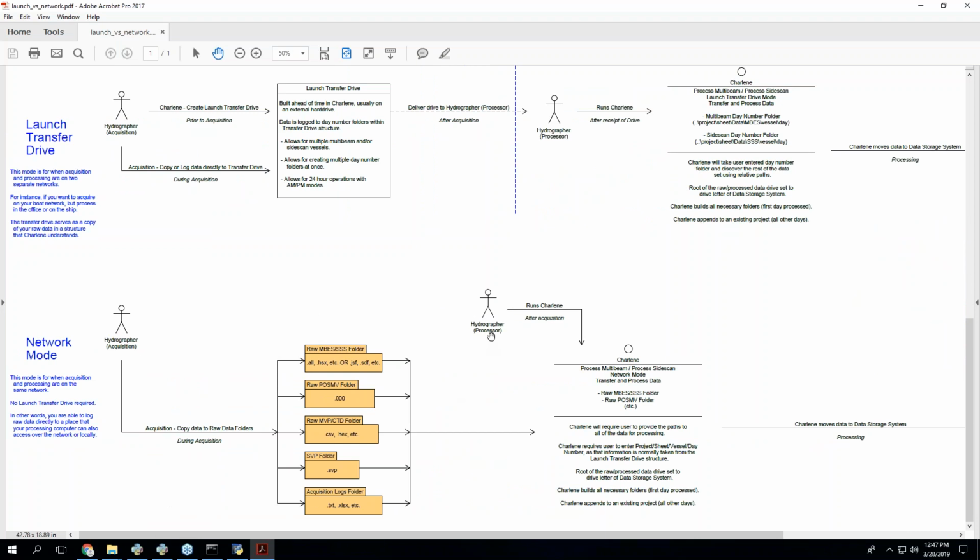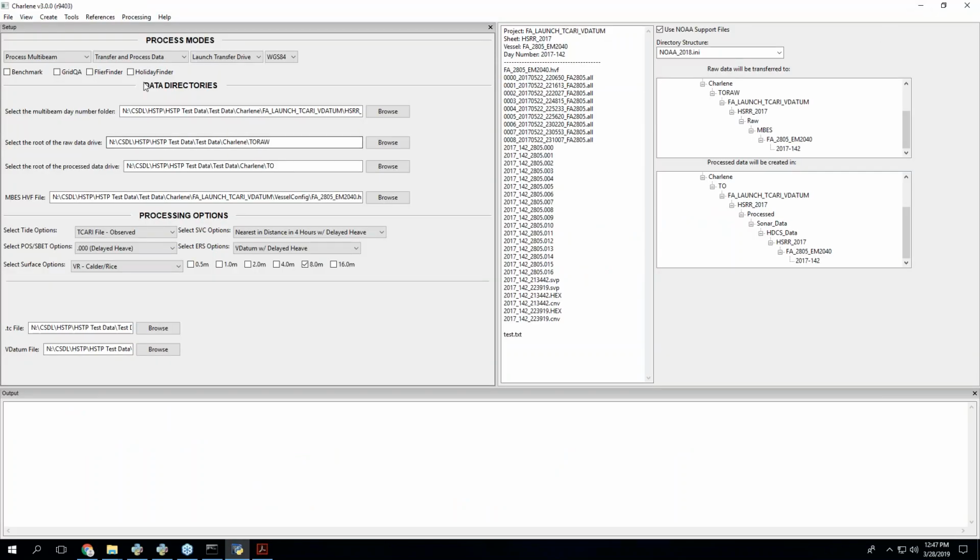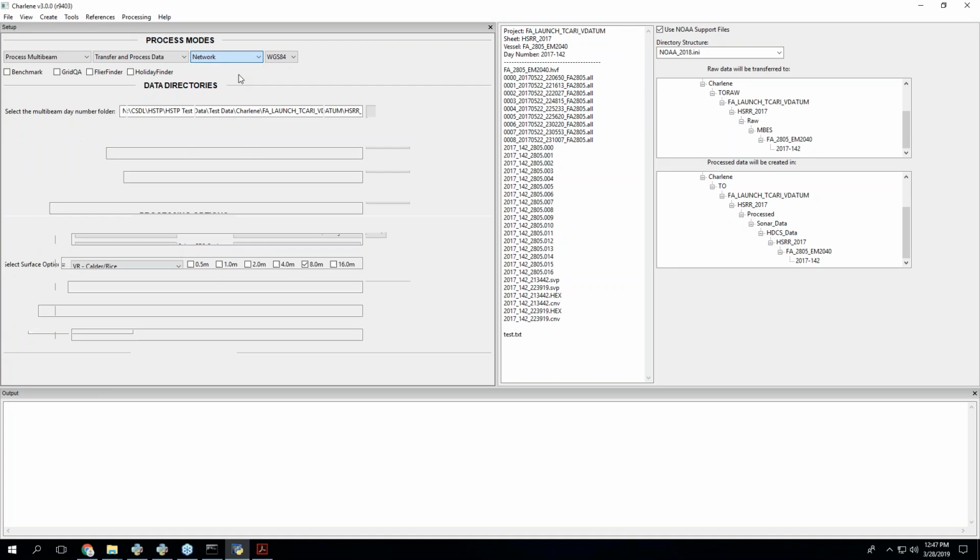One's a structure that Charlene creates, and one's a structure that you plug in manually. The only other thing I get with regards to network mode and launch transfer drive is, why would I use launch transfer drive in the first place? It seems like an unnecessary step when I could just do this. Hopefully that can be seen if I just switch the mode.